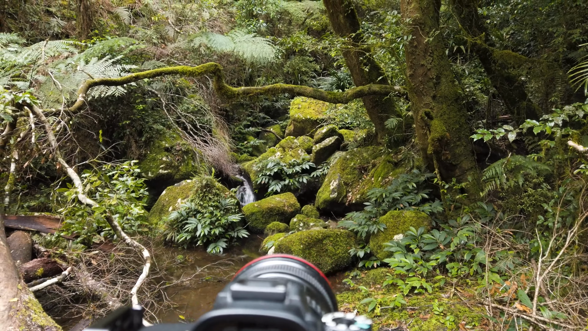Alrighty, just stopping here for lunch. Been on the trail, I'd say, about 6 hours. I'm guessing it's around 12:30 now. And started this one at 6:30 this morning after shooting the jacaranda tree, which didn't turn out too well. But yeah, just stopped here for lunch.